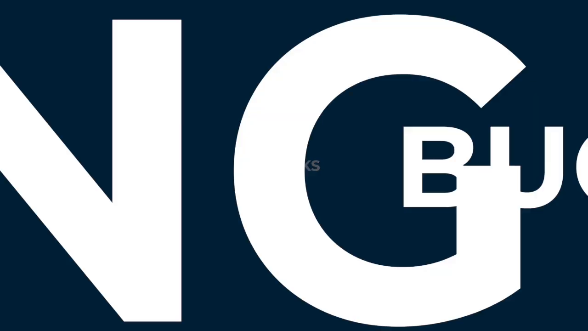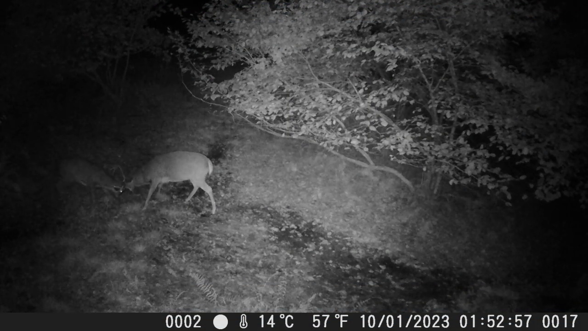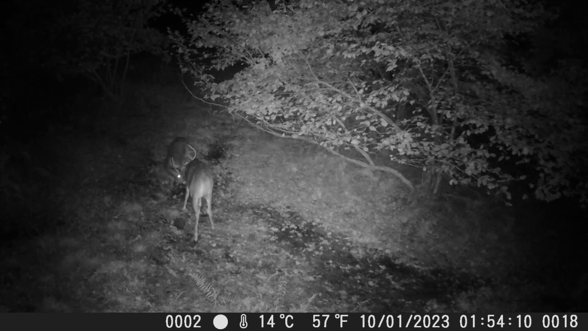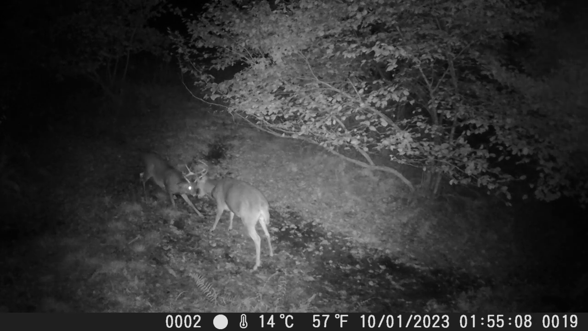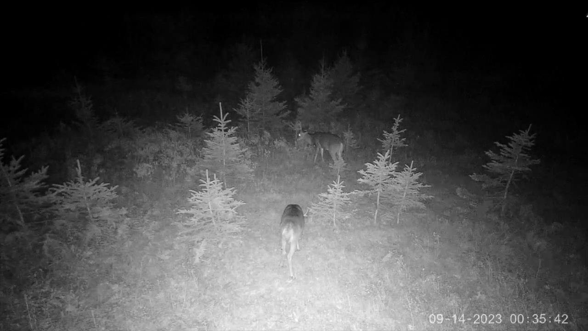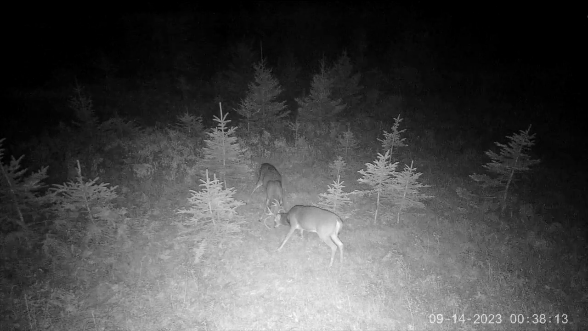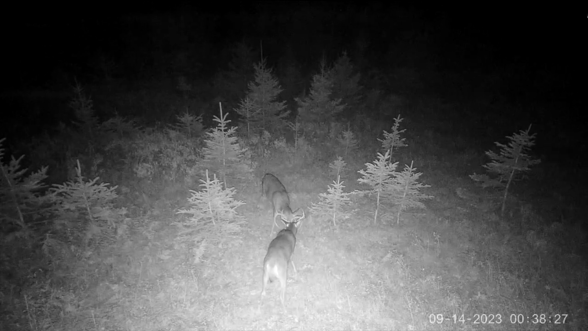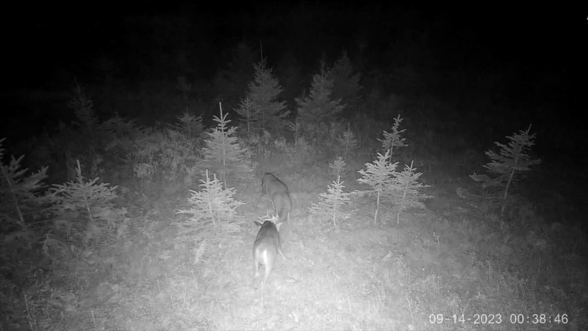This next category is going to be buck fights. In our area, it's very rare for me to ever actually see bucks fighting, but this year I captured more of that than I ever have in any other year. This sequence of clips is a couple of bucks just pushing each other around, and then the next sequence is also interesting because these bucks stayed in front of this camera for more than 10 minutes and just kind of played with each other. It wasn't an all-out fight, but they just really pushed each other around, tested each other, and were fighting each other for a solid 10 to 12 minutes.